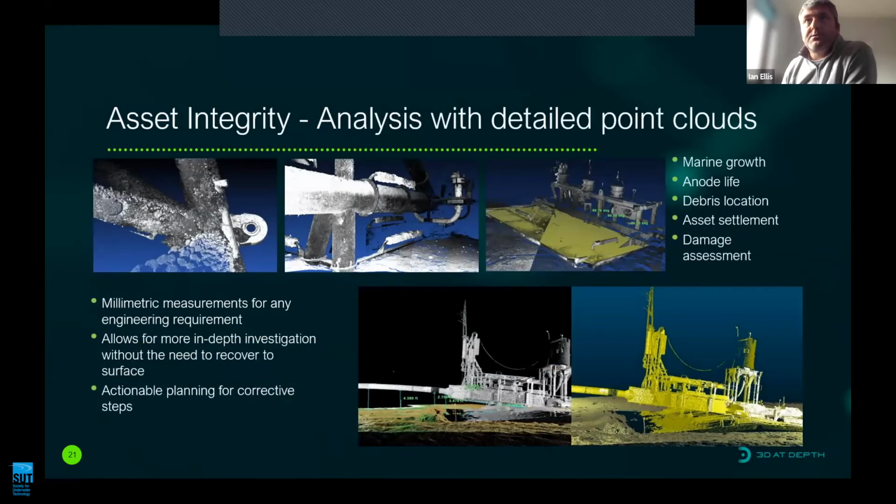We are increasingly used for asset integrity checks, to inform decommissioning scopes, to assess marine growth, anode activity, assess debris or damage, settlement, subsidence, change over time. Millimetric measurements can be extracted from the point cloud for any engineering requirement. This allows for in-depth investigation without the need to recover assets to the surface, and informs actions for corrective steps.